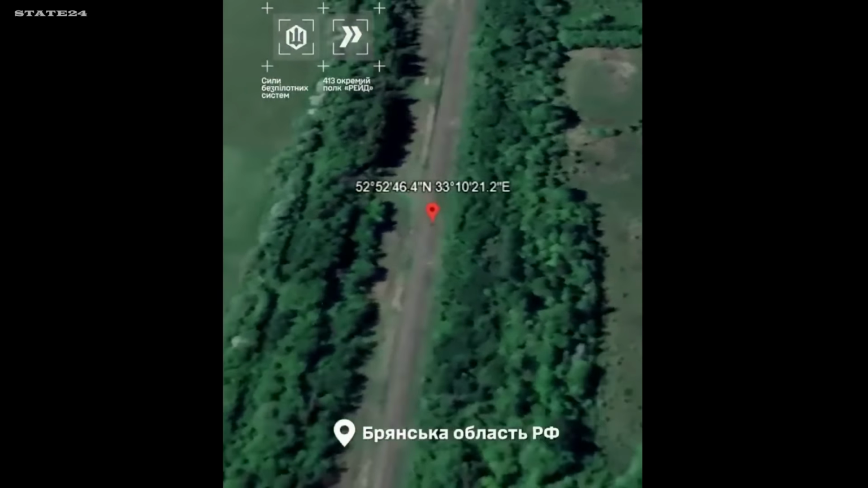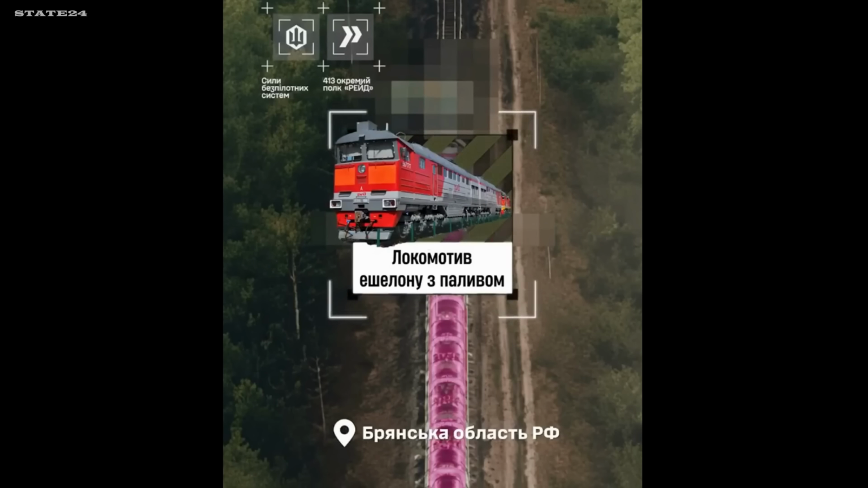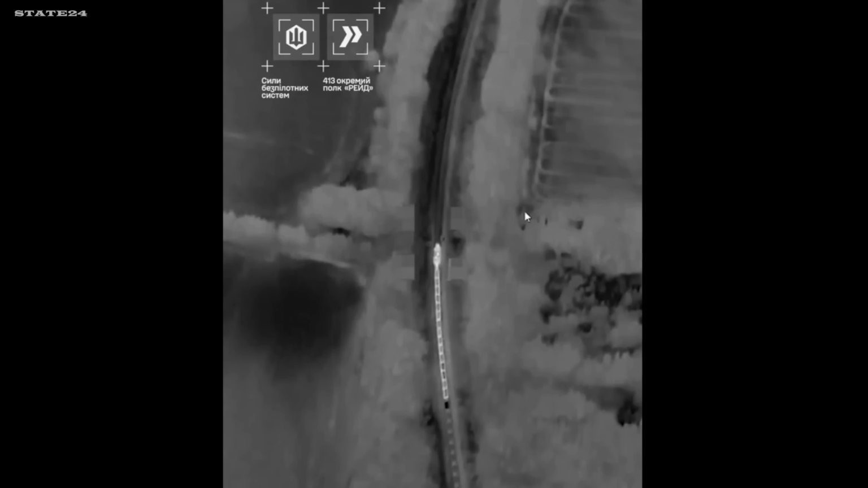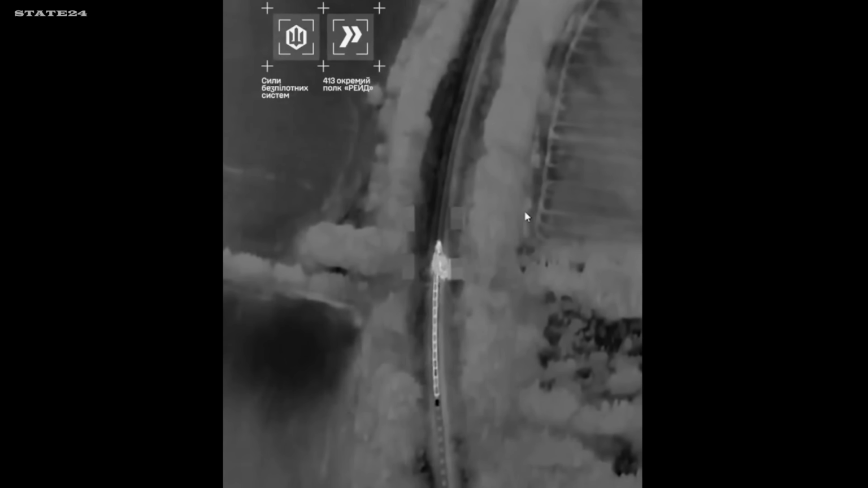Bryansk region, deep inside Russia. Ukraine's 413th SBS Regiment raid struck a train locomotive near the village of Judilovo, a railway system Russia relies on to move equipment, supplies, troops. Disabled, far from anywhere Russia expected an attack.